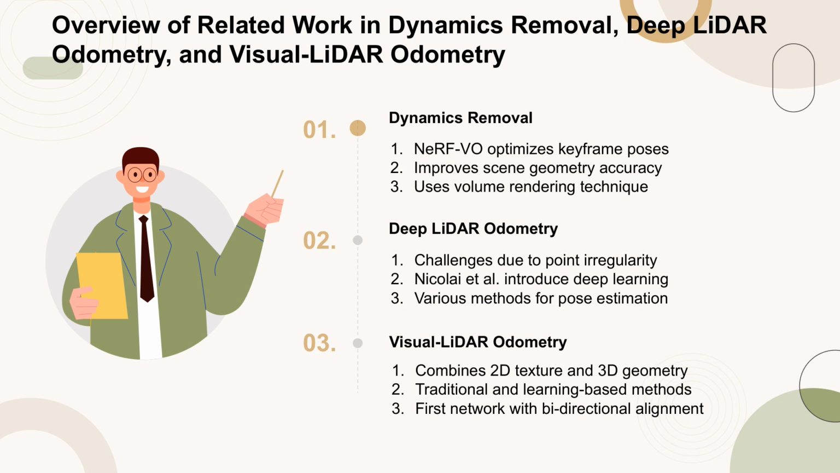Lastly, Visual-LiDAR Odometry has gained attention for its ability to leverage both 2D and 3D features. This area is divided into traditional methods, which refine motion estimation using visual odometry as a prior, and learning-based methods, which fuse RGB and depth images. Our work introduces the first Visual-LiDAR Odometry network with bidirectional structure alignment, addressing the inconsistency between natural data structures of points and images.